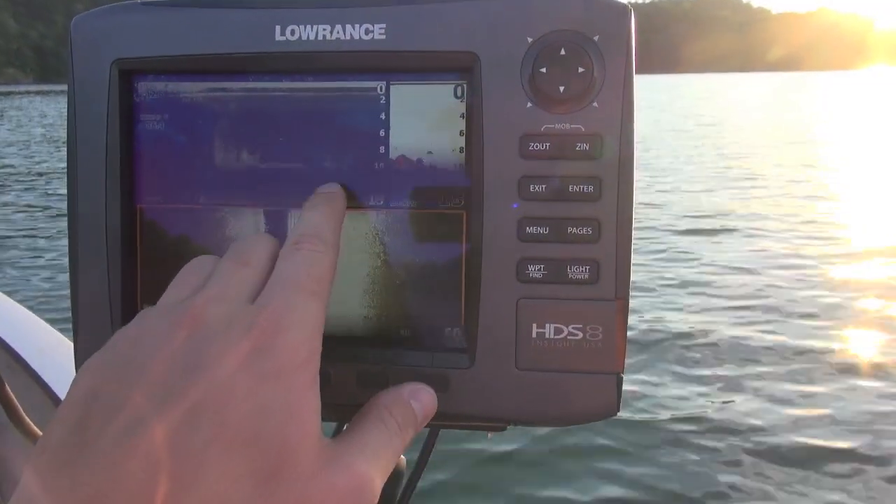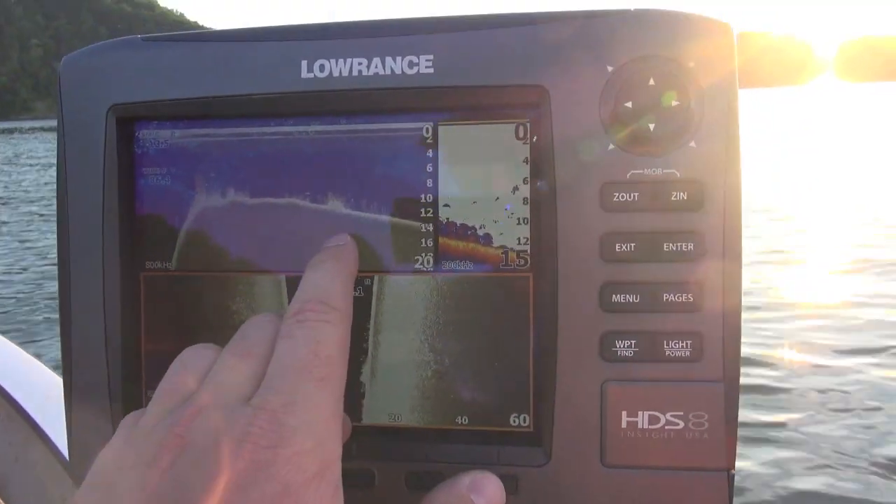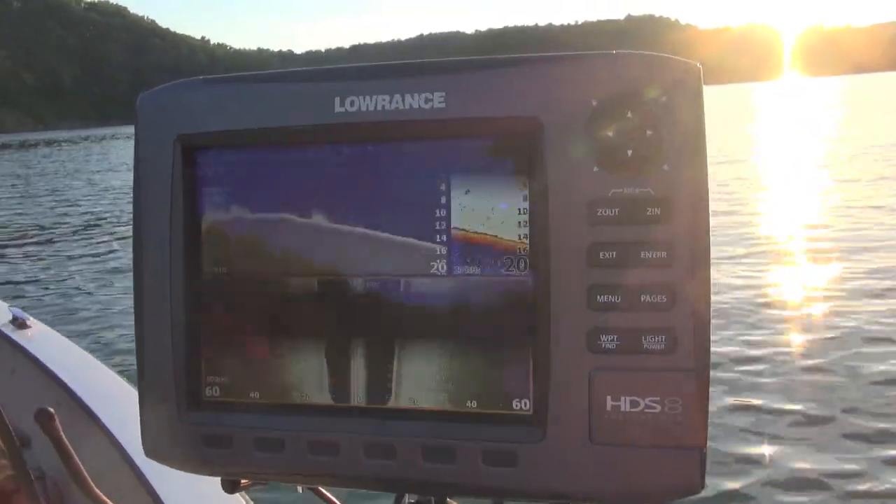Let's go catch some fish. Okay, here's a quick look at the grass. You can see the down scan or structure scan gives a much clearer image. Your 2D sonar, a little more cluttered, but it's more sensitive, better for finding fish.